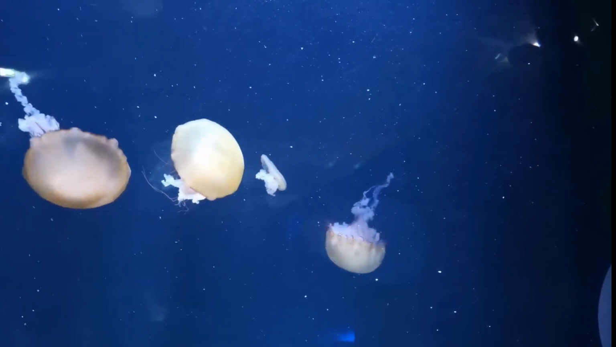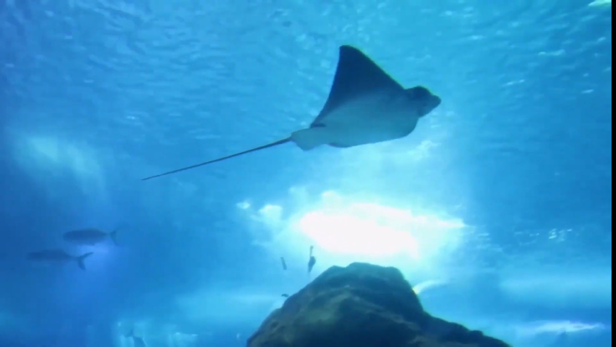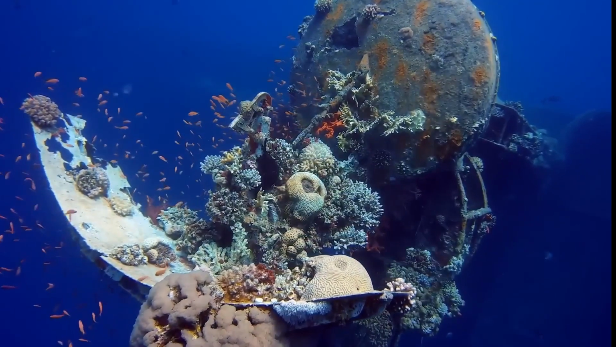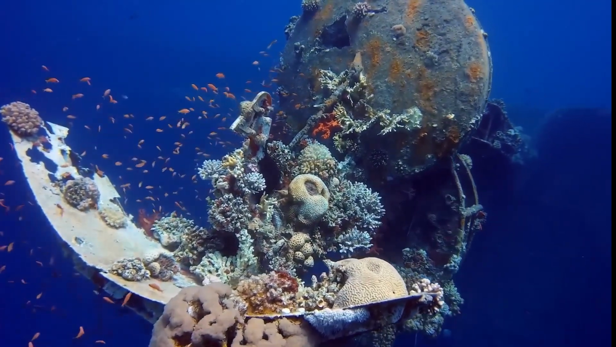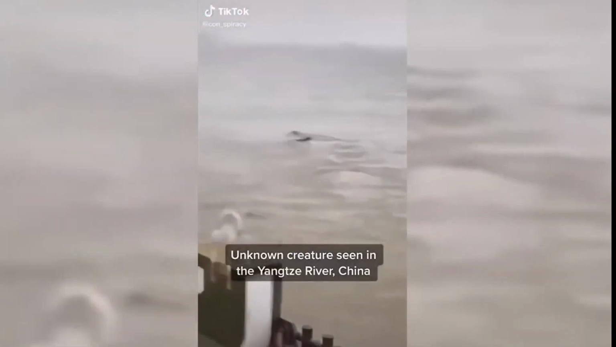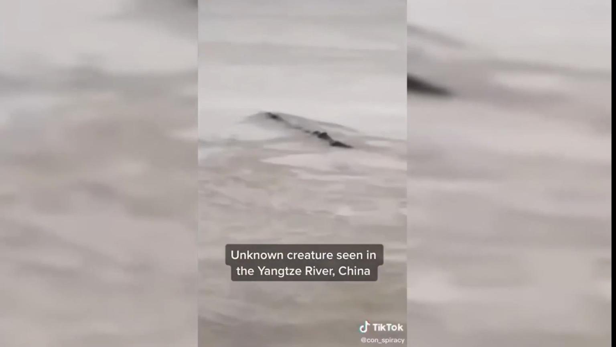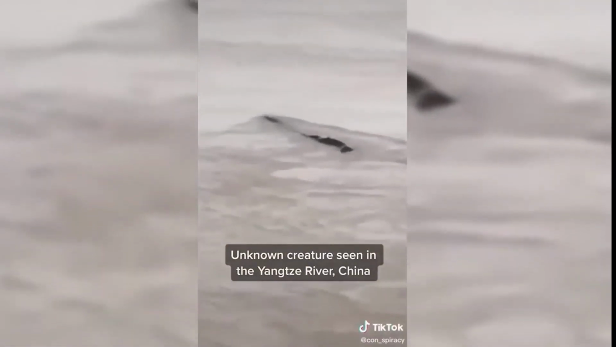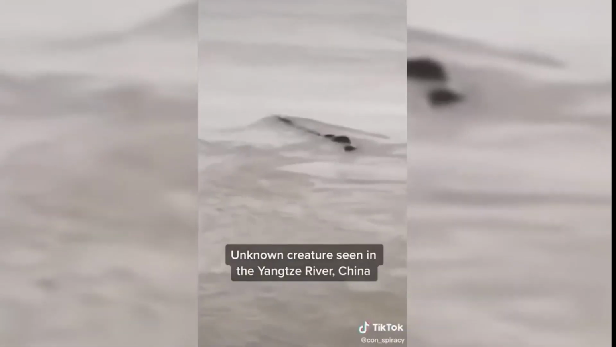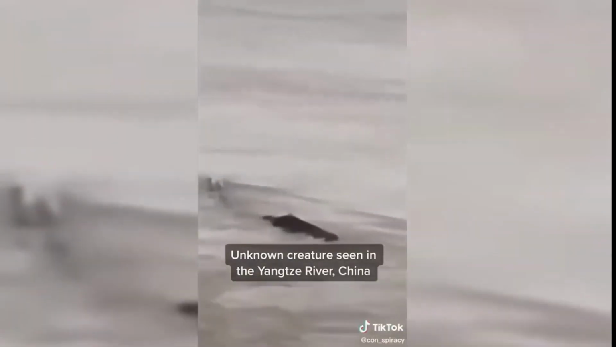We've only explored a small part of the oceans, about 5%, and within that tiny portion, we've discovered millions of different aquatic species. But have you ever wondered about the remaining 95% of the sea? In this video from the Yangtze River in China, we can see a long, gigantic, eel-like creature swimming in the water. The front part of this creature is partly underwater, and its tail sticks out. It's really huge, and you can tell it's powerful by how it displaces water as it moves.